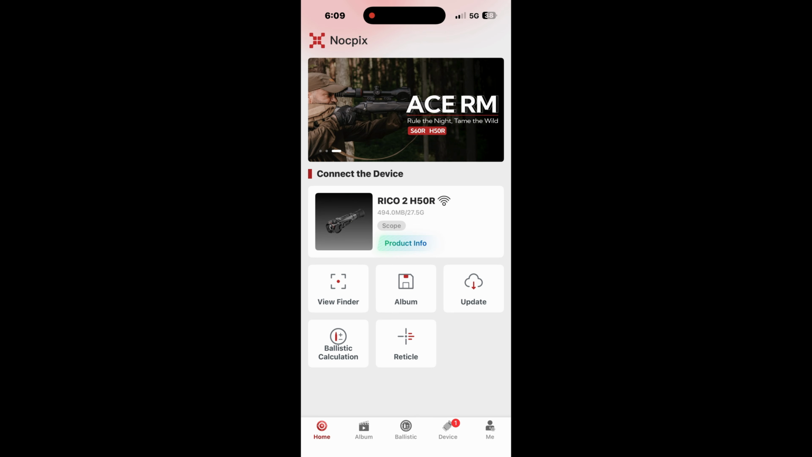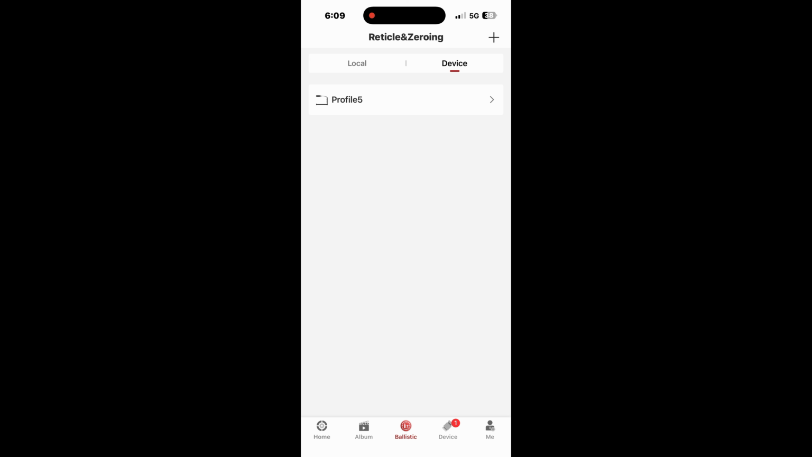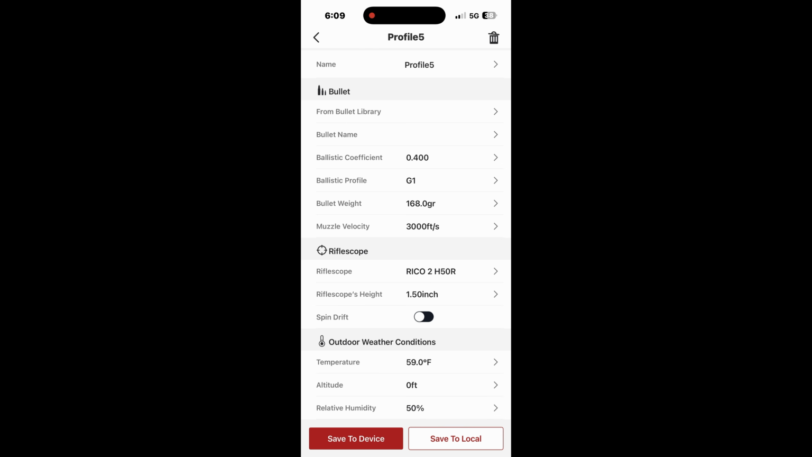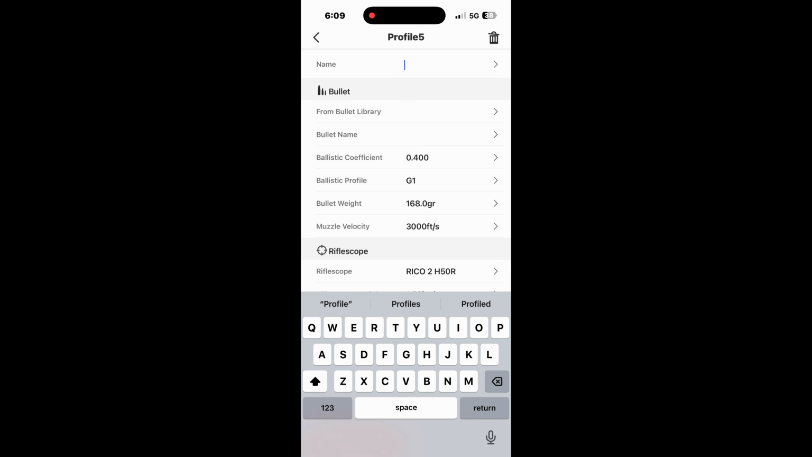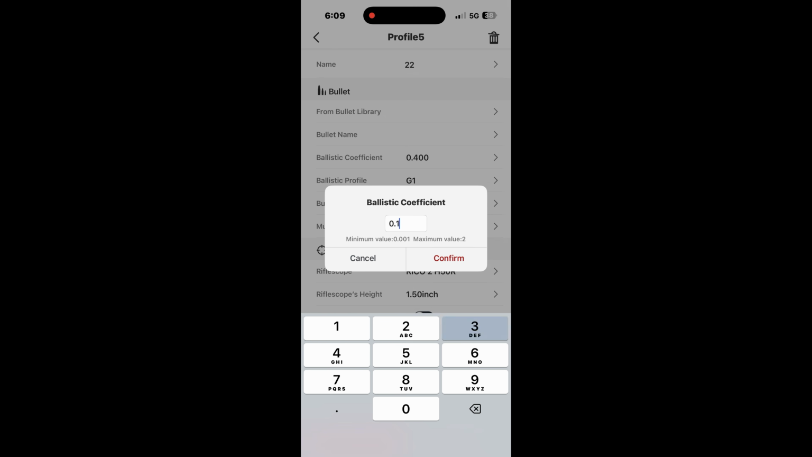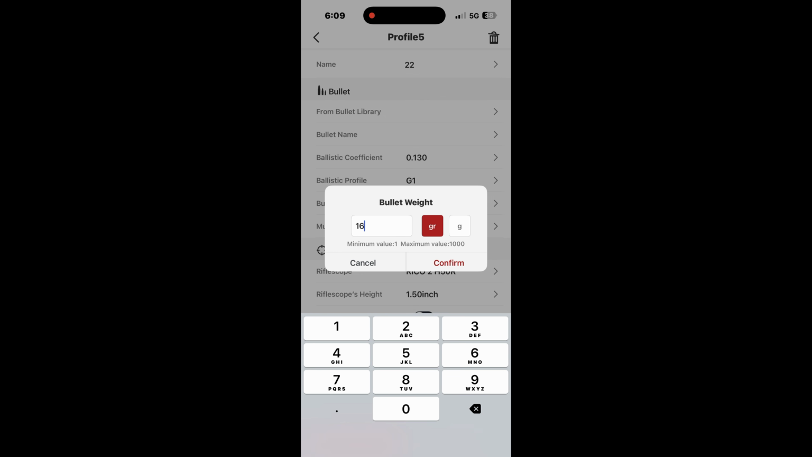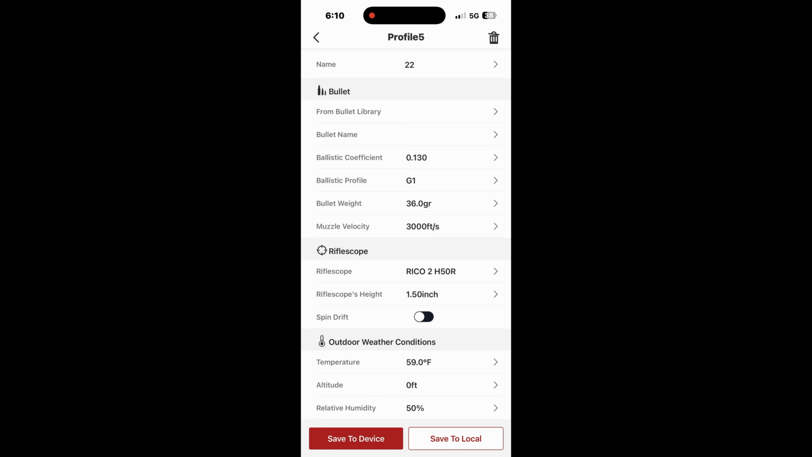All right, guys, now that we're in the Knockpix app itself, we're gonna click our ballistic calculation button and then select the profile. You can name this profile whatever you want to, I just named mine 22. Then we're gonna do our ballistic coefficient, in my case 0.130. Then we're going to do our bullet weight in grains, which is 36 grains.